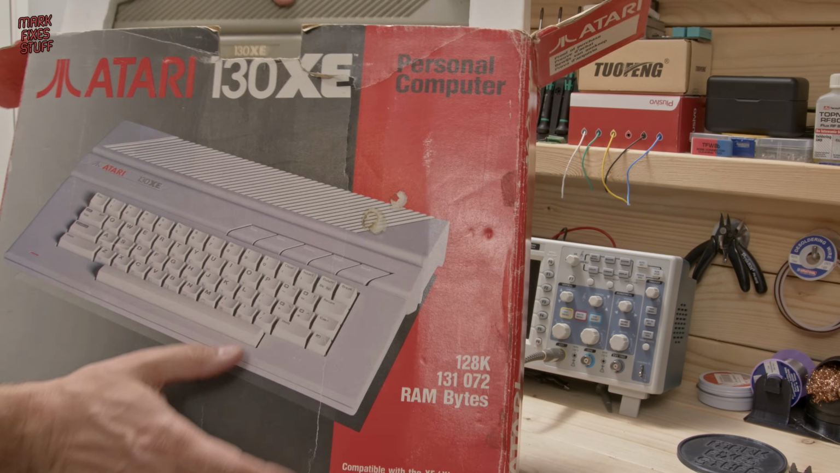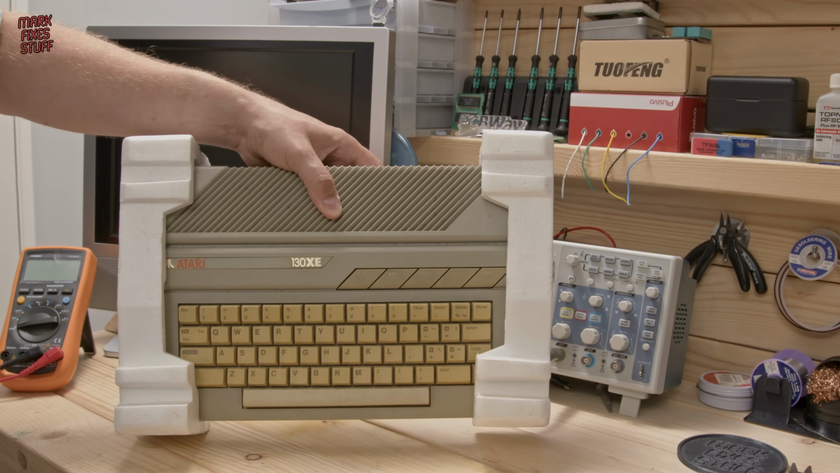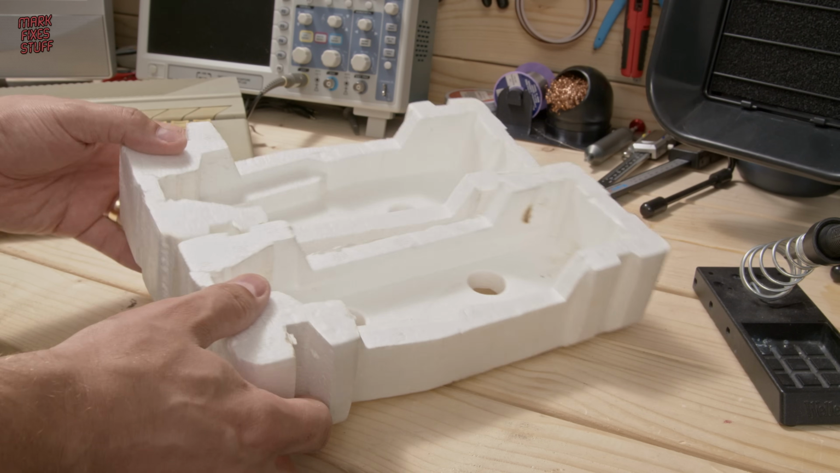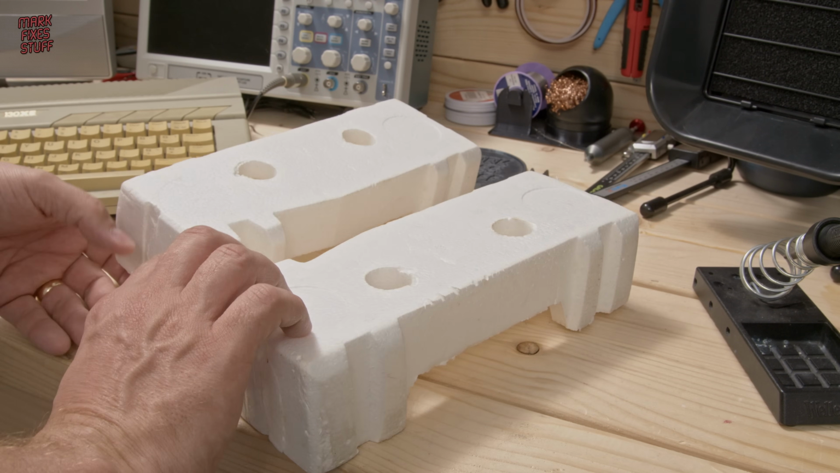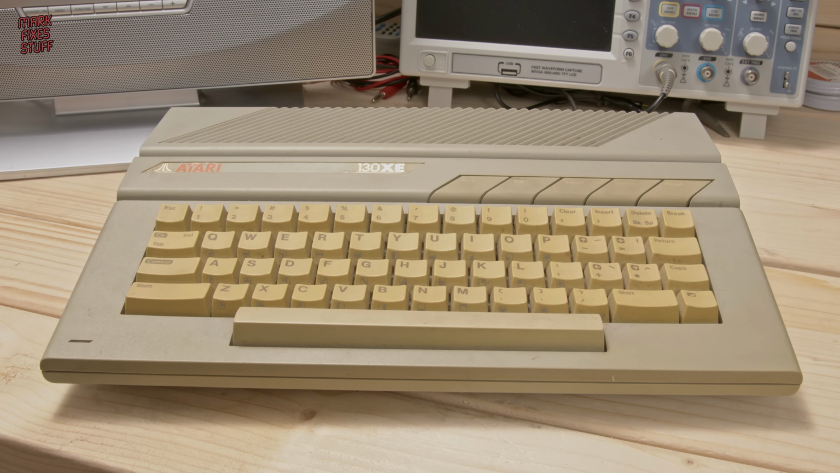Next out of the box is the 1030XE computer. It's a bit grotty, quite yellow, but it is straddled by a pair of pretty original polys. Like the accessories box, it's really difficult to find these in this great condition, so I'm very grateful to have my hands on them. It's a bit yellow, it's very grimy,